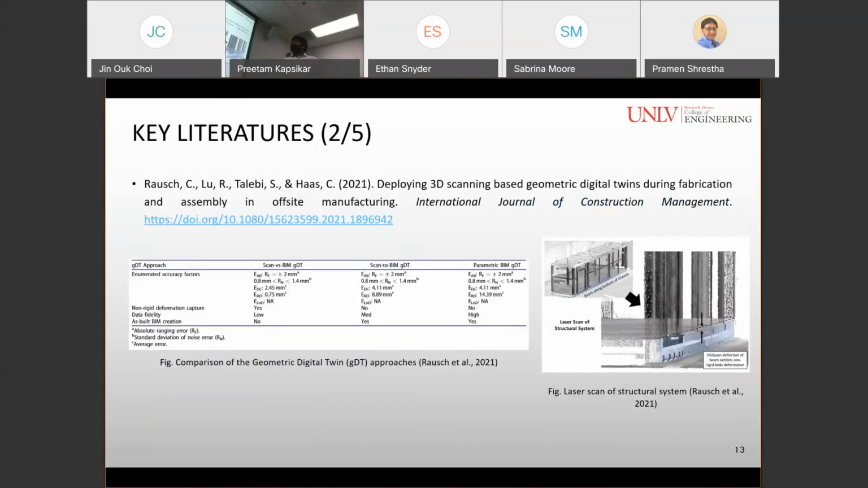Another literature is based on laser scanning, and in this literature, three approaches were analyzed, which are scan versus BIM GDT, where GDT means geometric digital twinning, scan to BIM GDT, and parametric BIM GDT. Out of this, scan versus BIM GDT was the one approach which had the best accuracy out of all the three approaches.